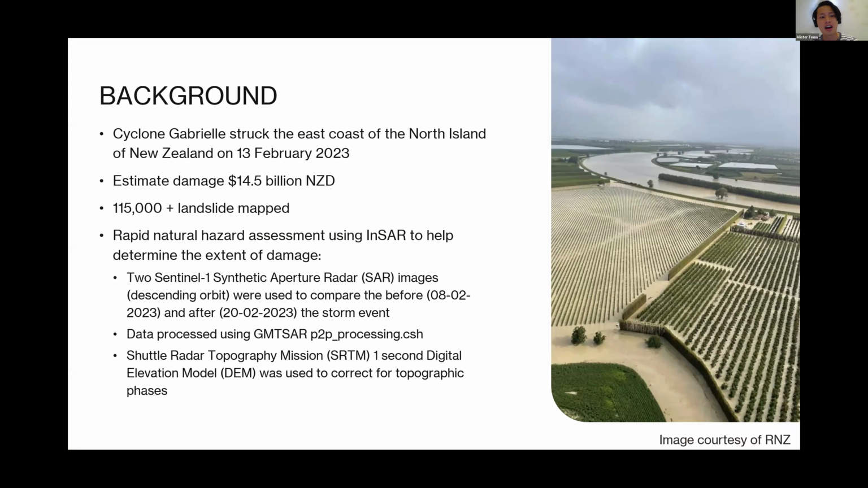In order to do that, I use 2 descending images, before and after. The before image is 4 days before the storm event, and the after image is about 7 days after the storm event, to see what we can see and what the result is. The processing I use is GMTSAR P2 processing, and I use the SRTM 1 arc-second digital DEM to correct for the topographic phase.